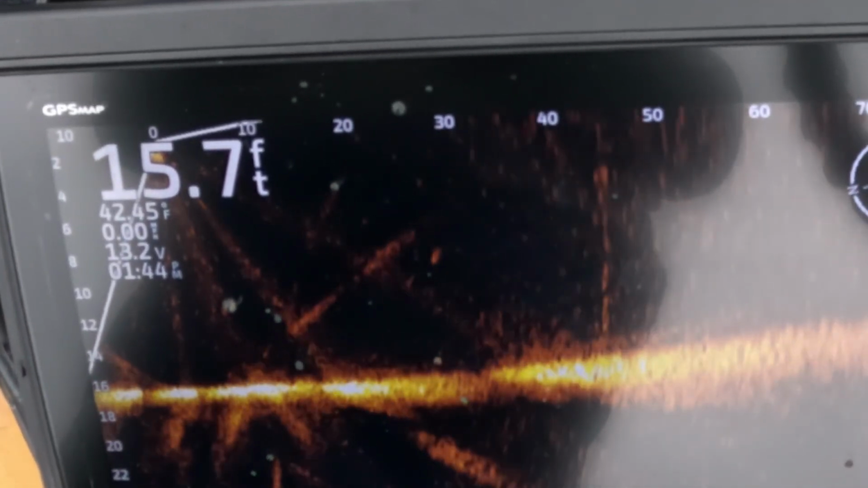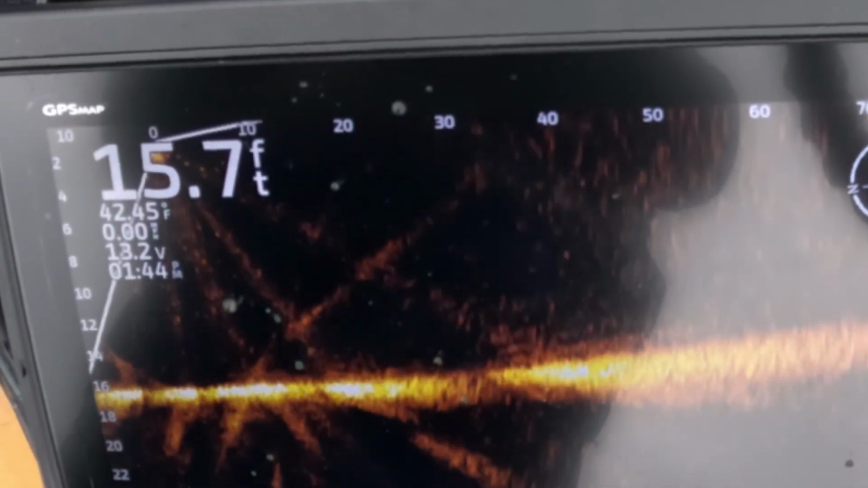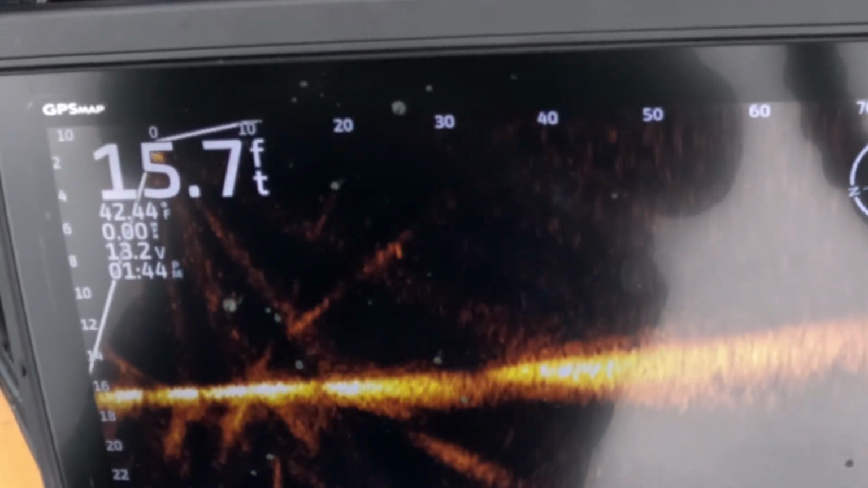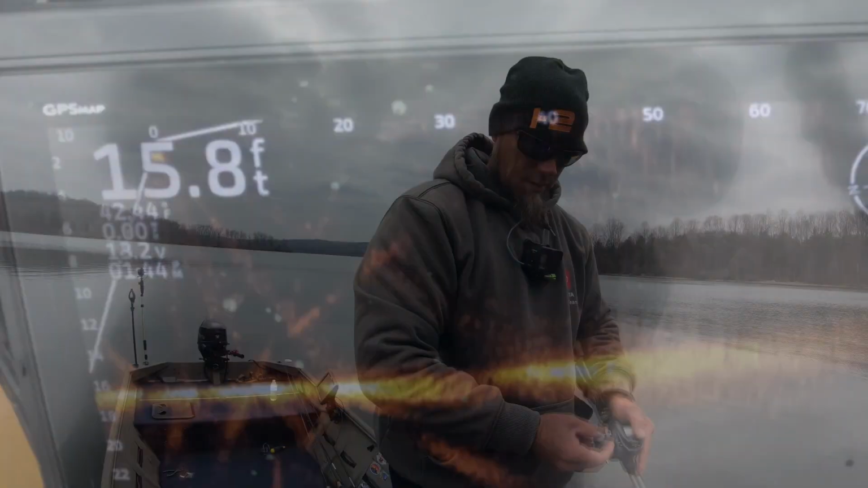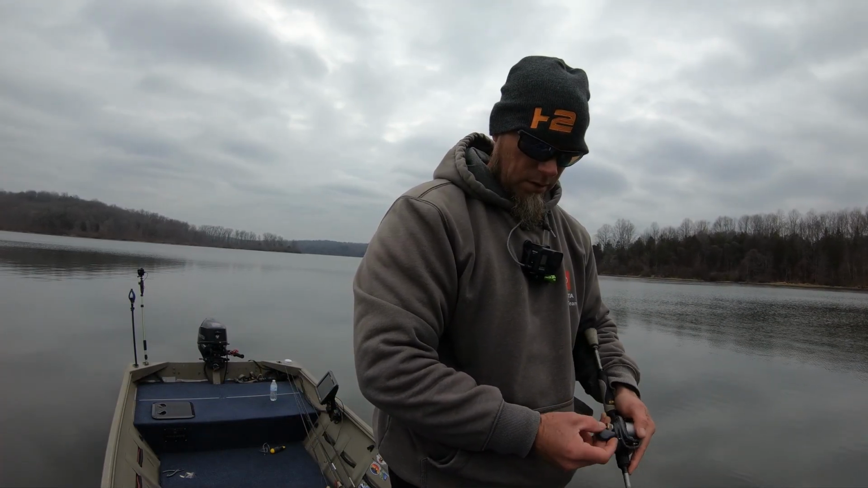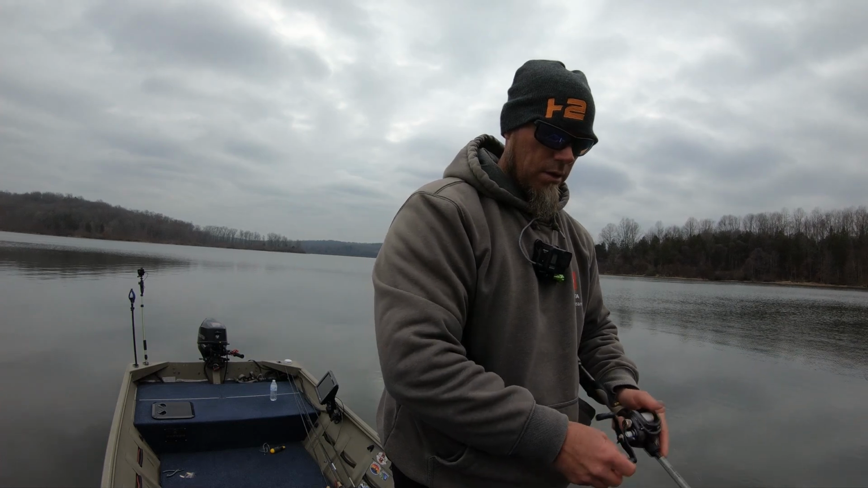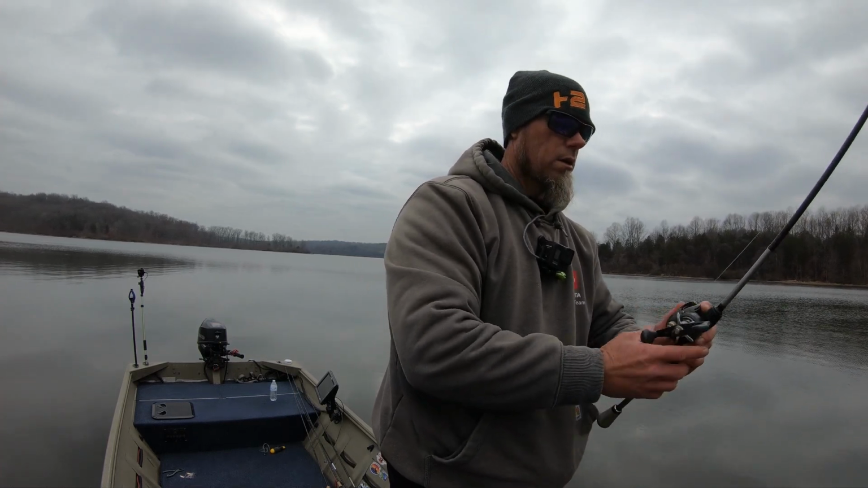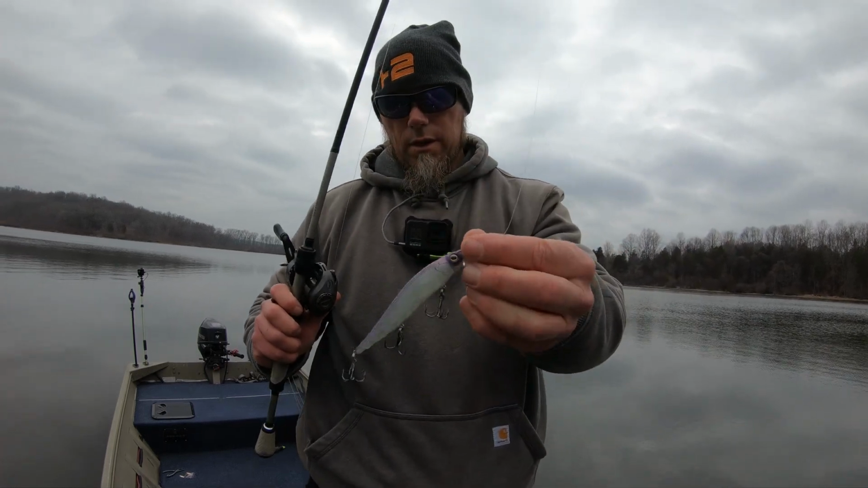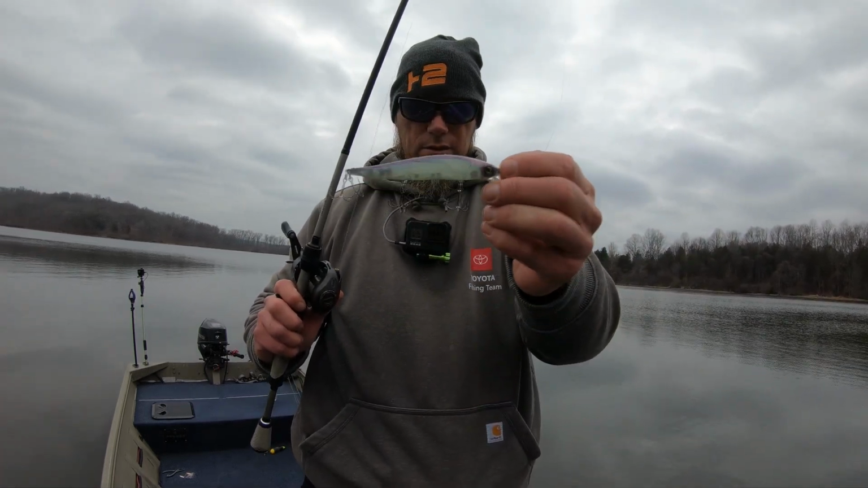As we get a little closer to the boat, it's going to rise. So this thing gets down there decent. 8 foot's a good depth. All right, Lucky Strike RC Stick, 7 footer.